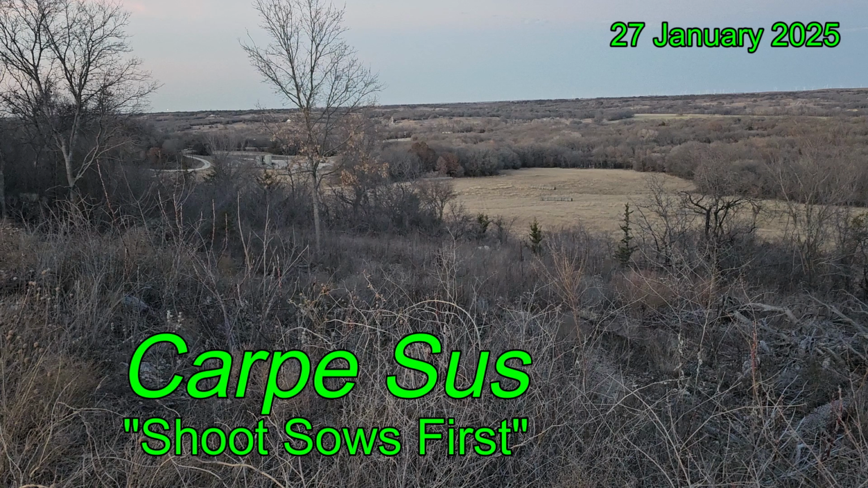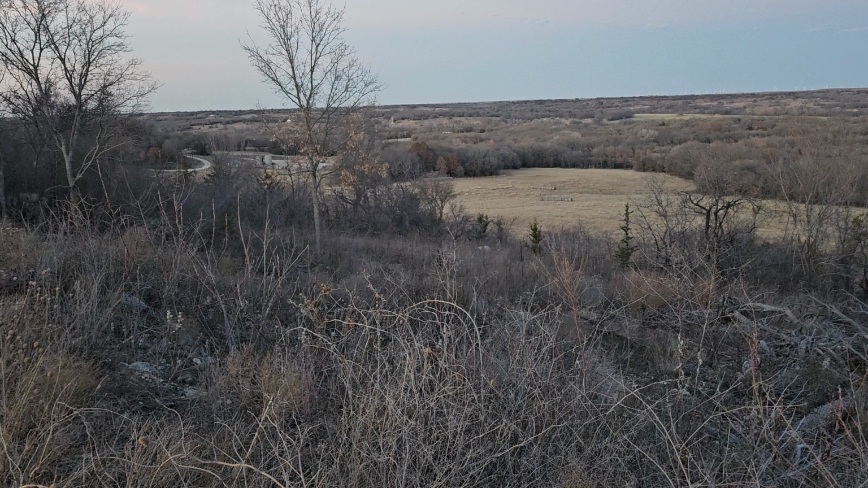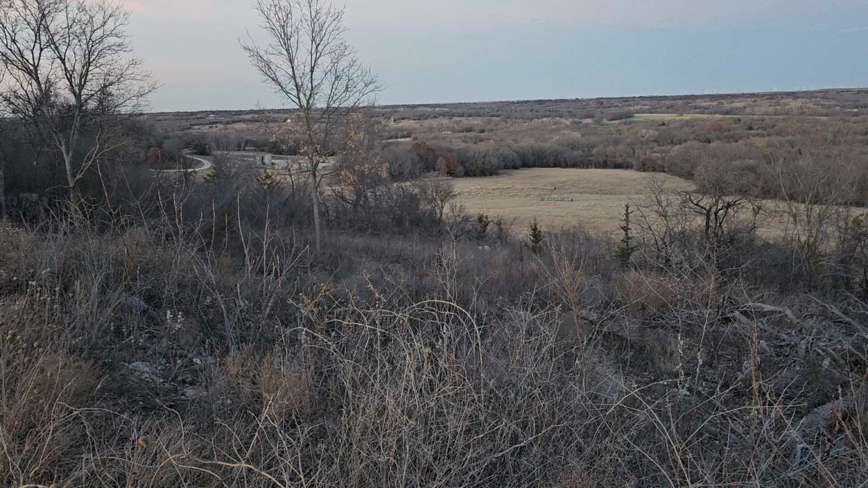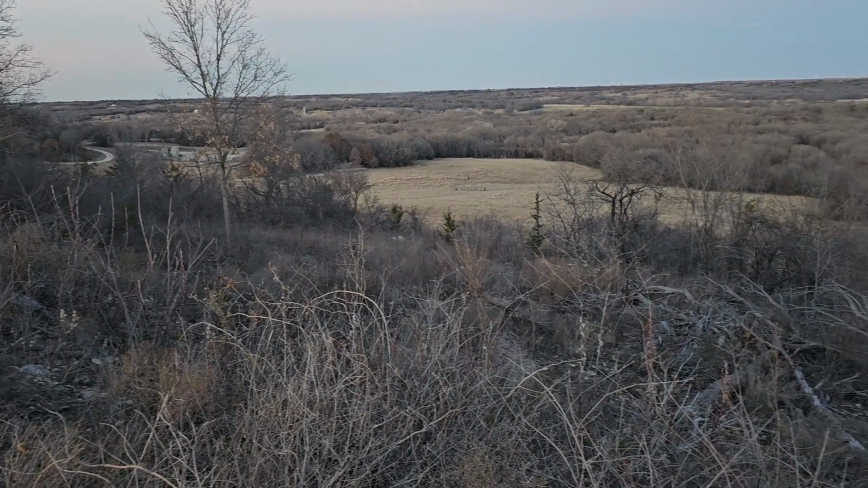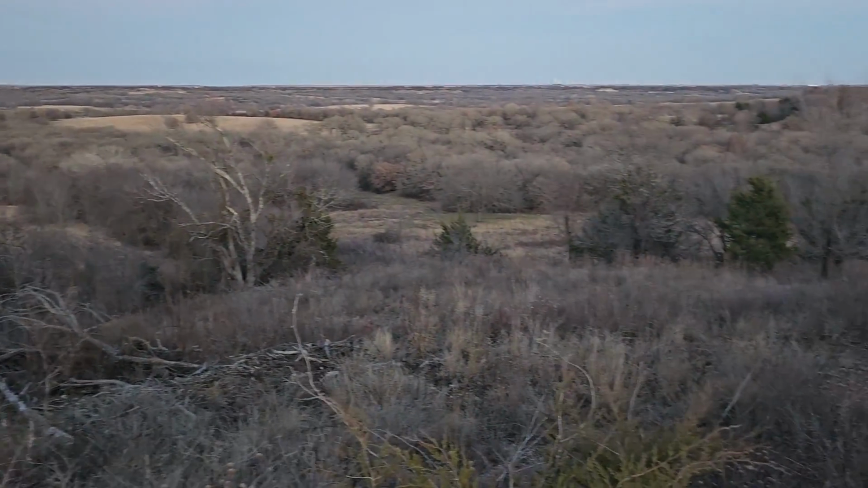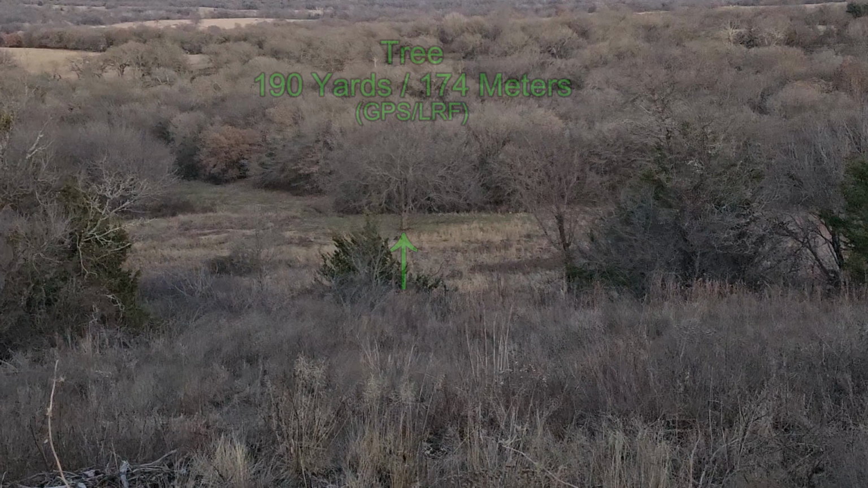Carpe sus. Jesus, Ben and I went hunting up in North Texas. We're up on top of a bluff overlooking a large field, but the first hogs of the night are actually going to be coming in over the bluff ridge to the west about 600 yards away. In the meantime, we're expecting hogs probably in the large field out in front of us, or maybe down in the side field that has quite a bit of rooting damage as well. And this tree out there at 190 yards, we're going to see later in the video.